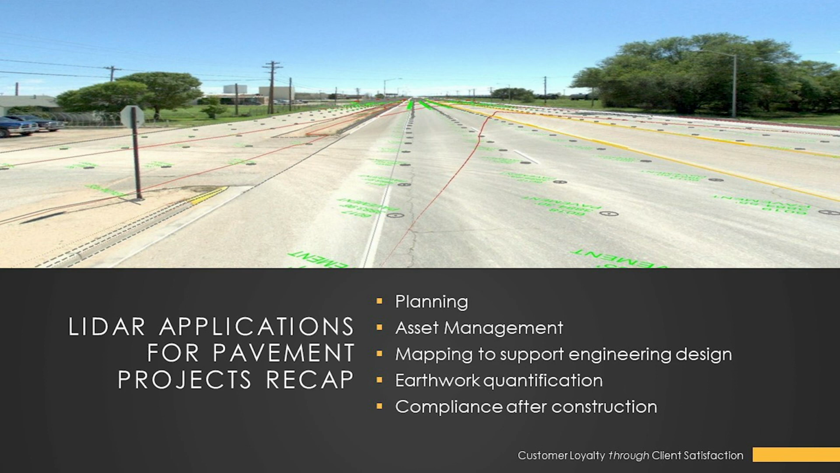Earthwork quantification, one thing I really didn't get a lot of chance to talk about, but we have some experience where we've been able to do some comparison in terms of volume comparisons between a photogrammetry-derived surface and a mobile LiDAR-derived surface just within the roadway footprint or the hard surface area. One project that comes to mind in particular was about a 2-mile long project.